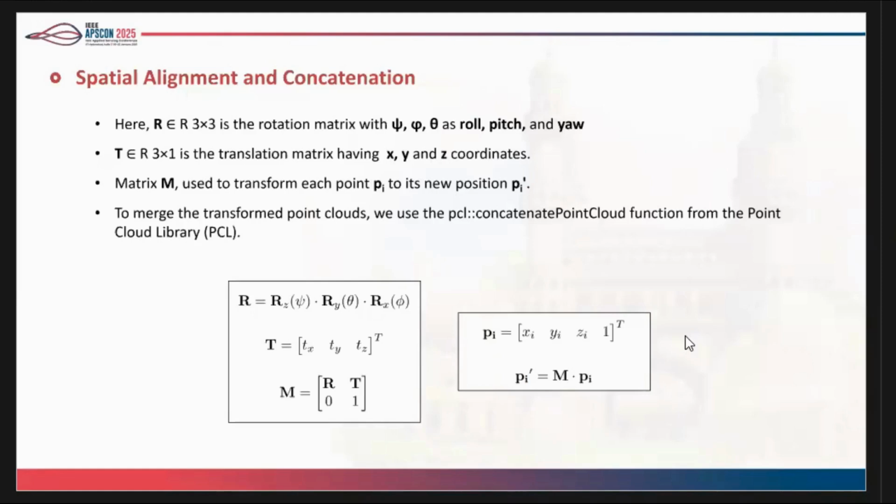Here P_i is a raw data point from each LiDAR, and P_i dash is the transformed point. We just multiply with the calibration matrix M, and we get a transformed point cloud for both the LiDARs. Once that transformation is done for both the LiDARs, we concatenate both the point clouds using the PCL library, which is again an open source ROS package which is available.